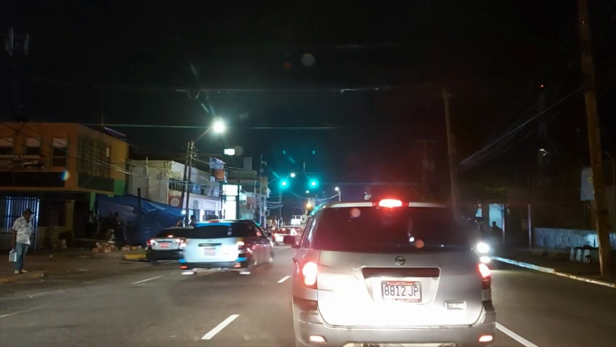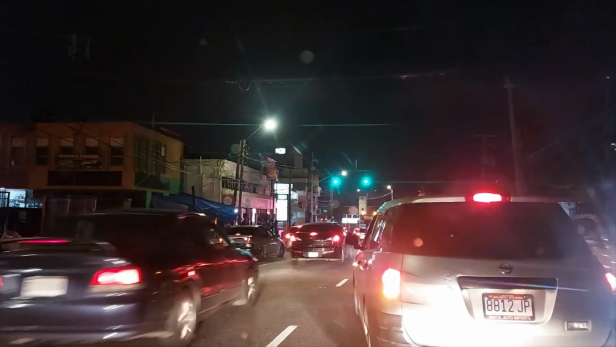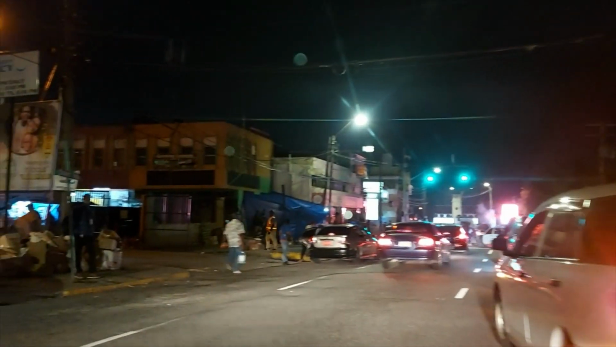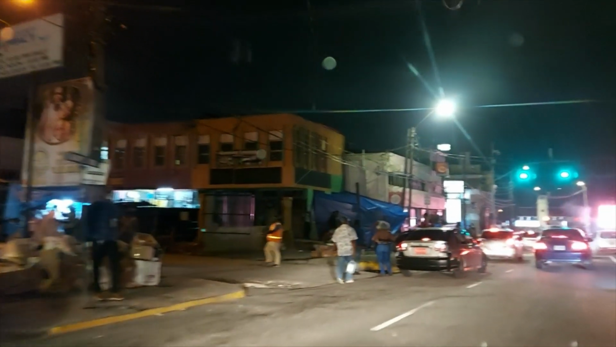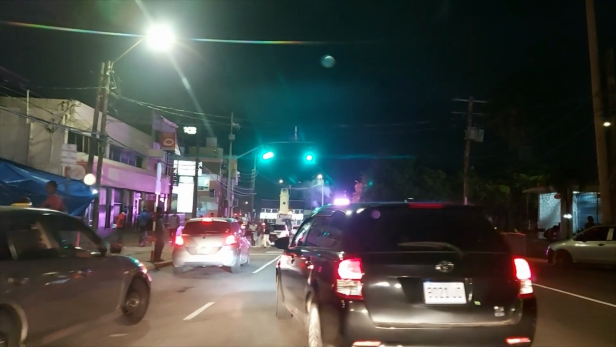What's happening here now? My lane is not moving. Let me see if I can safely go over. It's like they're just not moving. I don't know if it's an accident.